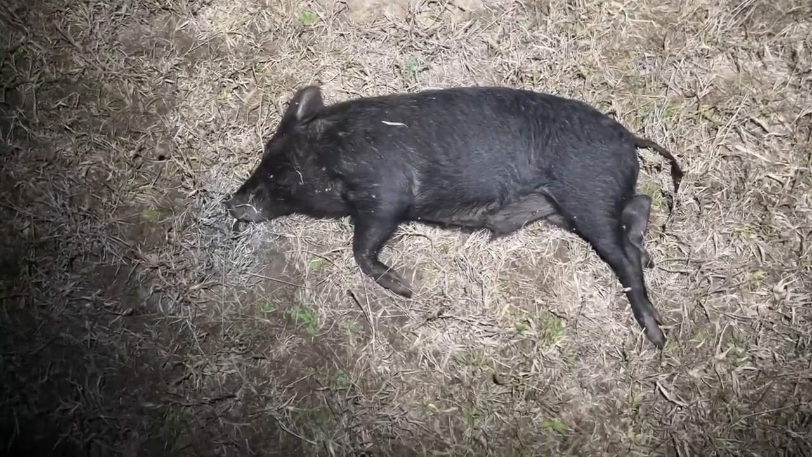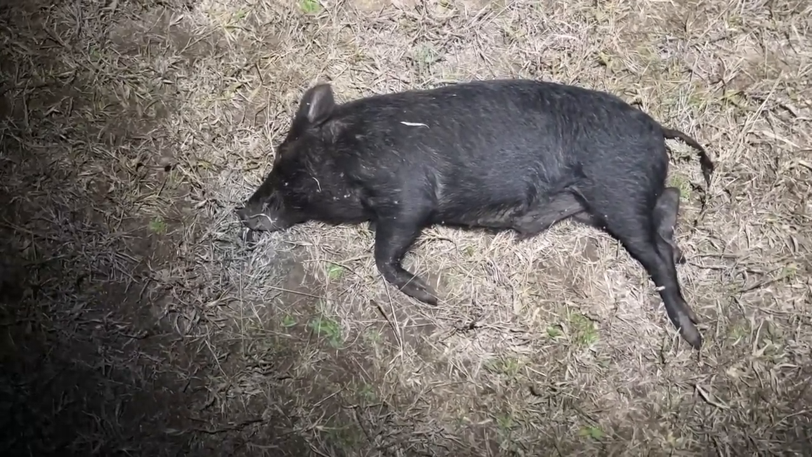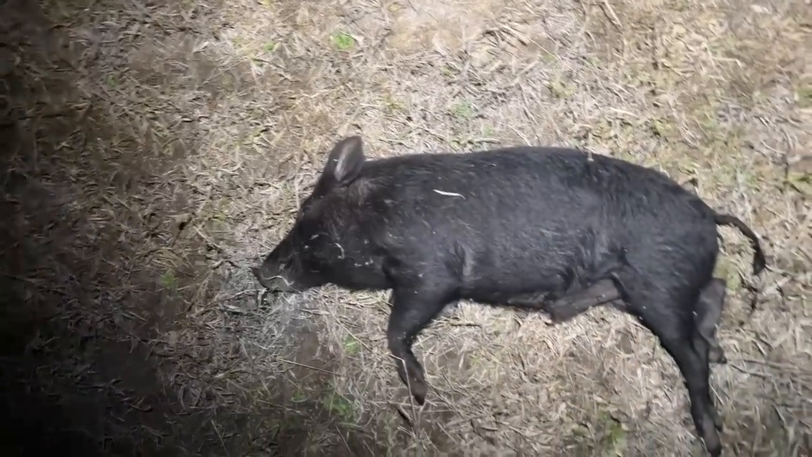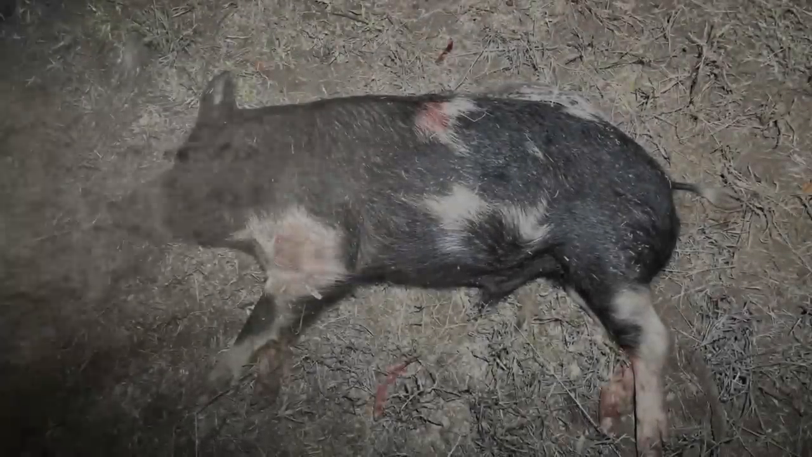And piggy number 4, little boar. Not a real big one, but it's the way they should be. Well, there's my tripod, just down there, if you can see it. So that's where I finished shooting that last boar. And he's about 200 metres that way.